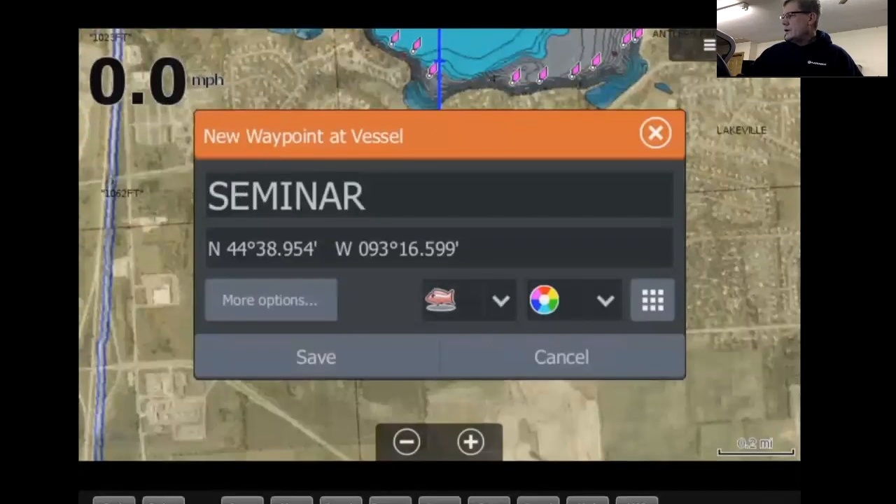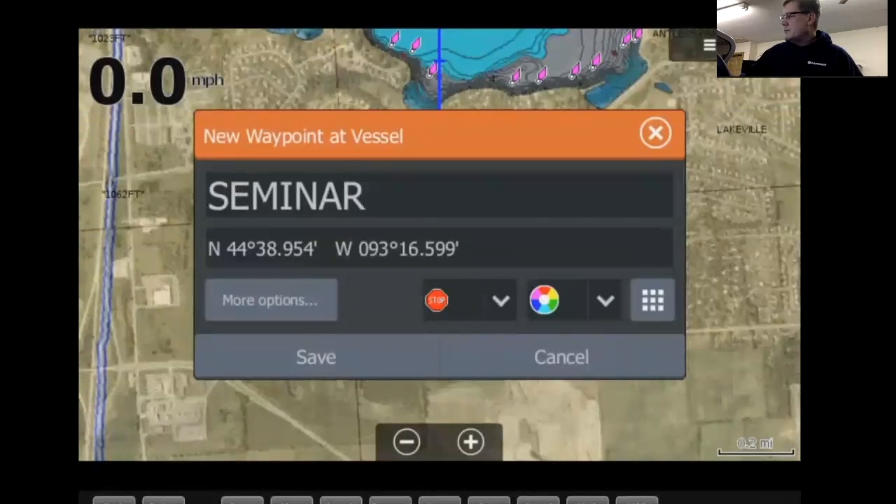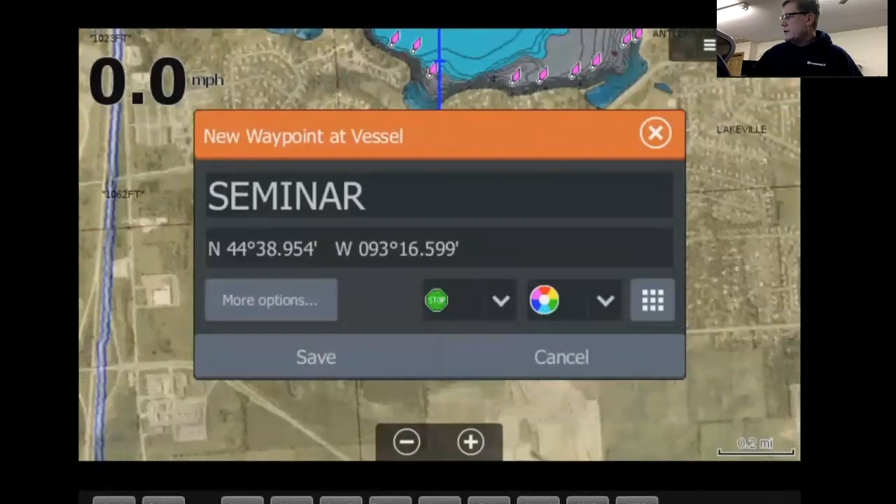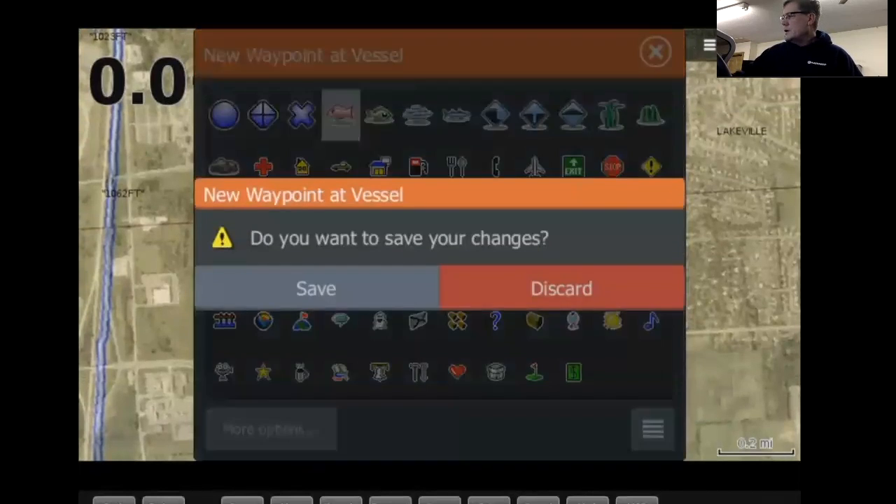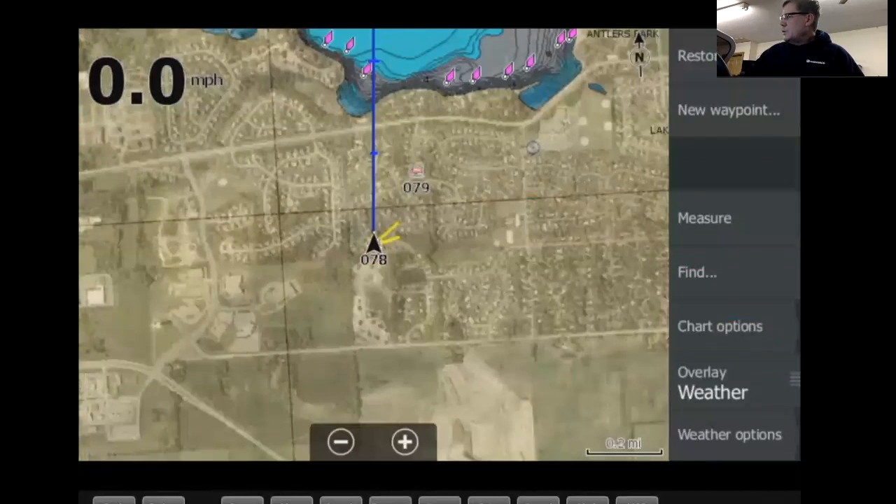And also you can do some other things here too. Let's say you want to change the icon of that thing. You tap on that. You can change the color of the icon right there. You can go green, things like that. Back, new vessel, new background color, new icons. So anyway, that's how you create a waypoint. Menu, new waypoint, we did that.